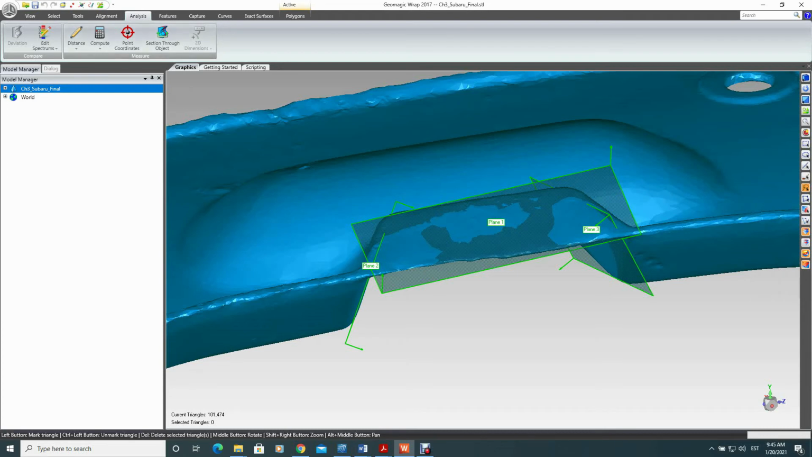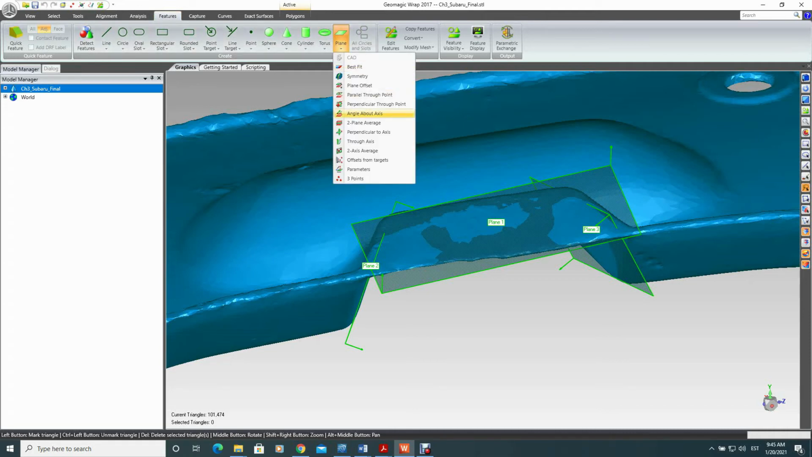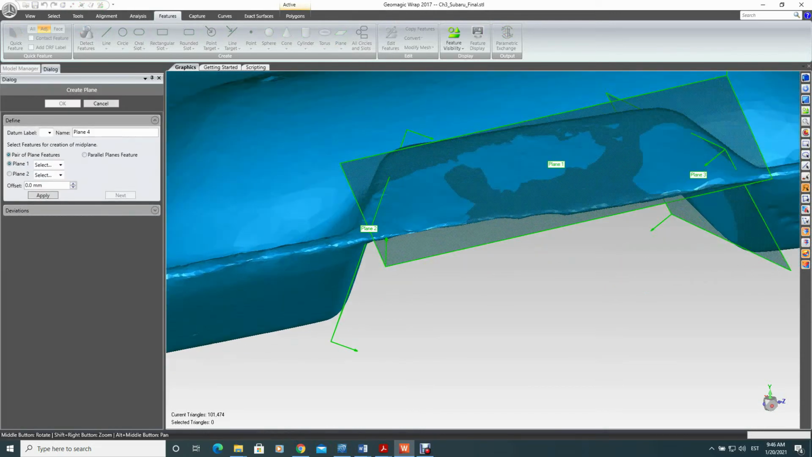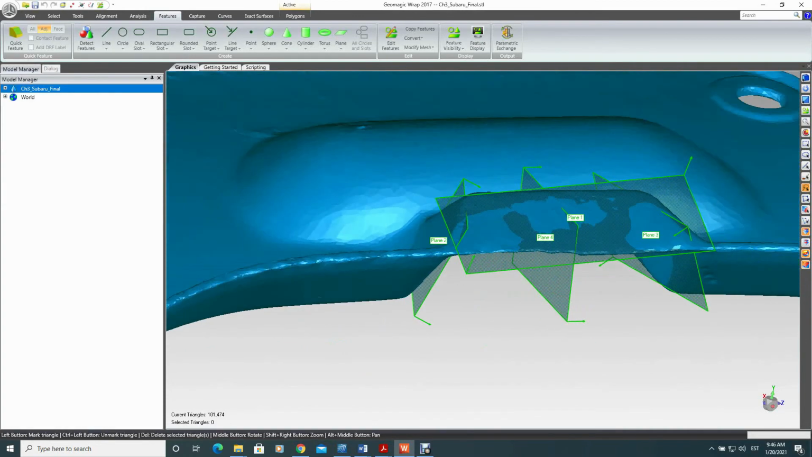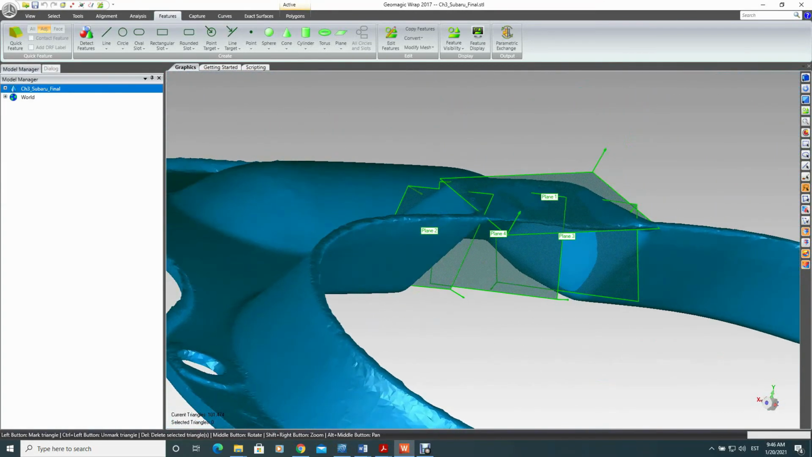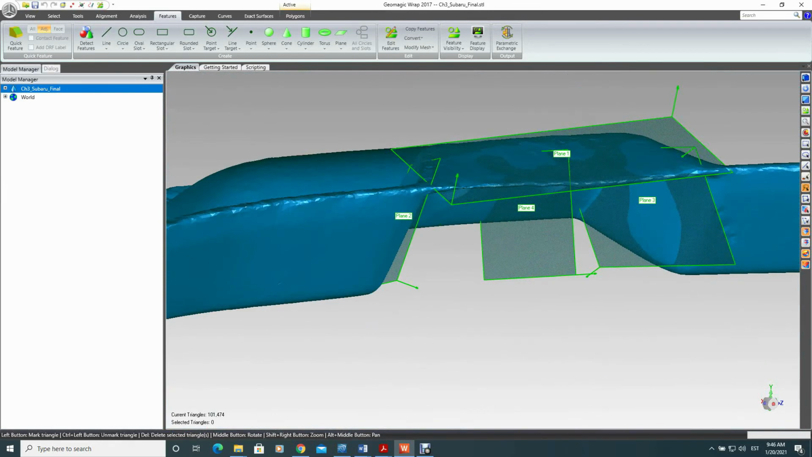So we now will create a midplane for those two. Plane 2, plane average would be the choice. Let's take plane number 2, plane number 3, apply. This is what we wanted. Okay. So we have now two planes we can use to align our parts.